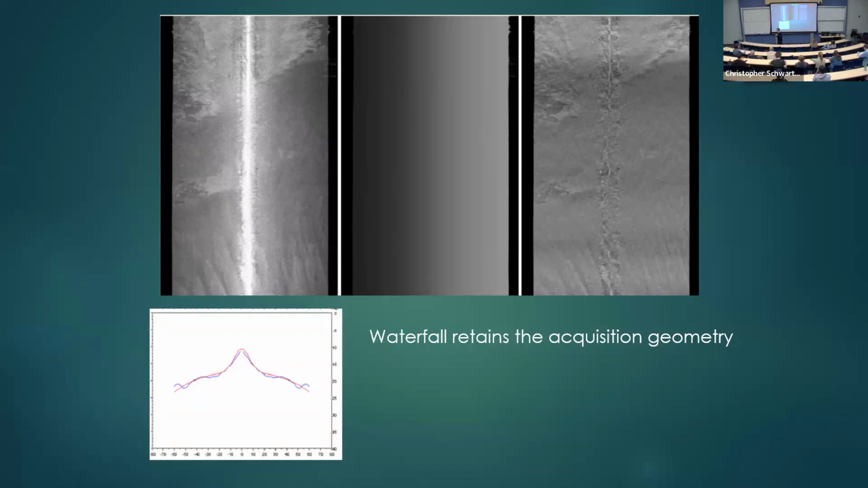Well, a nice mosaic, a restored record, is one side of the story. The other side is that when you deal with waterfalls, you retain the acquisition geometry. So it's very easy to see. If you look at one line of the waterfall here, you can take an angle. So we did not lose that. So you have a map from beam to the waterfall.